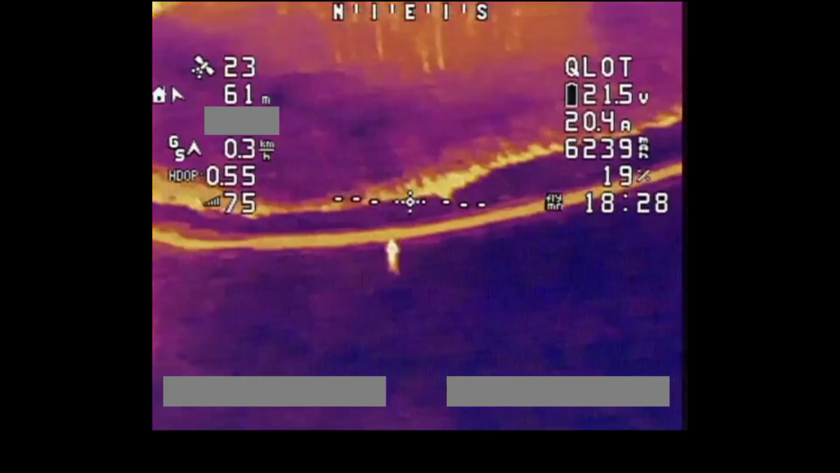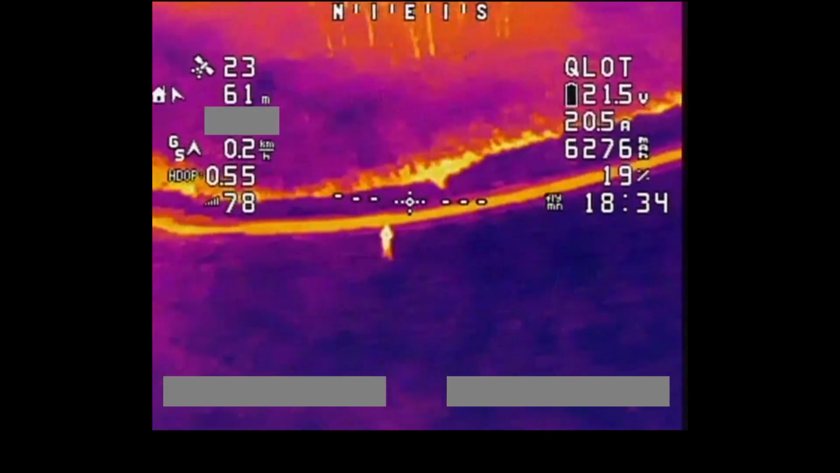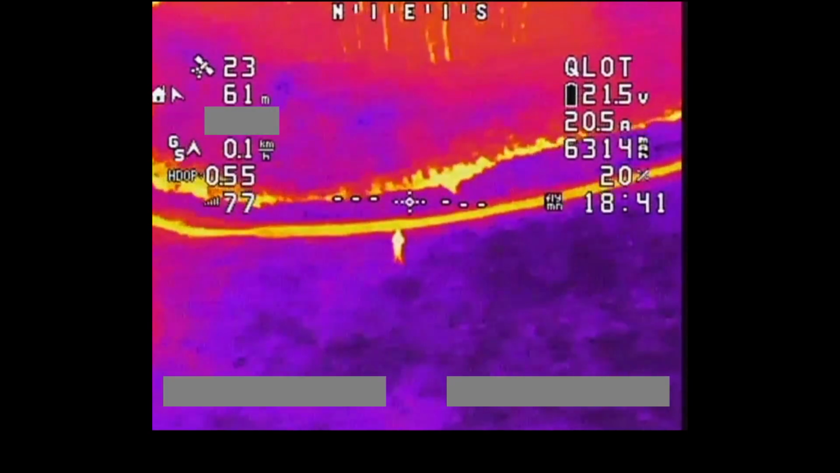So I am thinking I'm going to build a proper drone, like a proper multi-rotor drone that can have the AxisFlying thermal camera on it and also the Caddx Infra with a switcher.